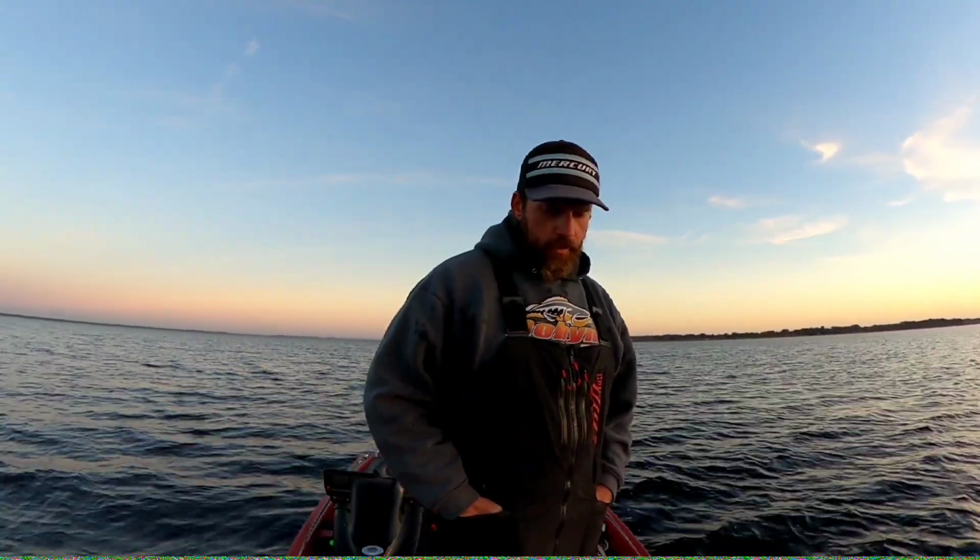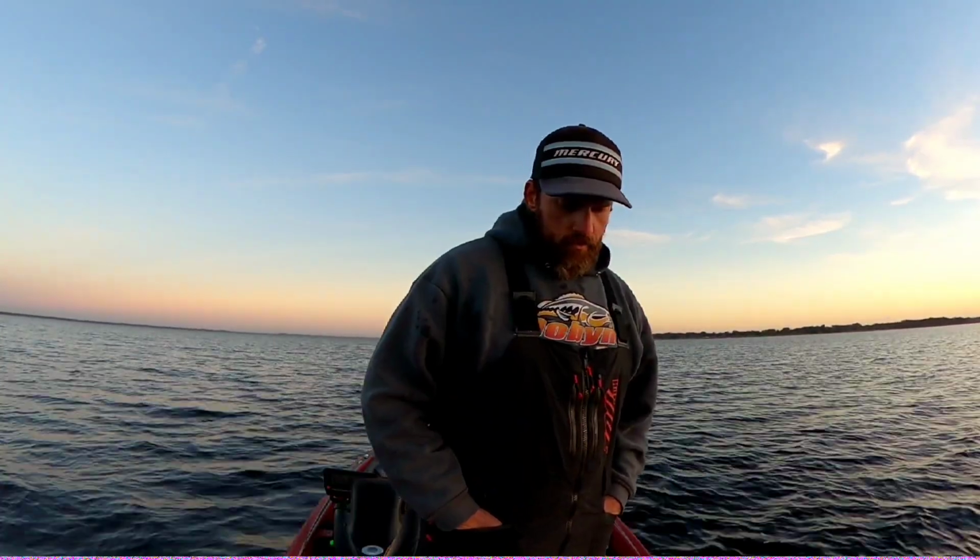All I'm doing is I'm using my Livescope and I'm just trolling around and panning around some of these clumps of grass out here. And already this morning, I've been around some grass that didn't have a whole lot of fish in it, and I've seen some grass this morning that had a lot of fish relating to it.